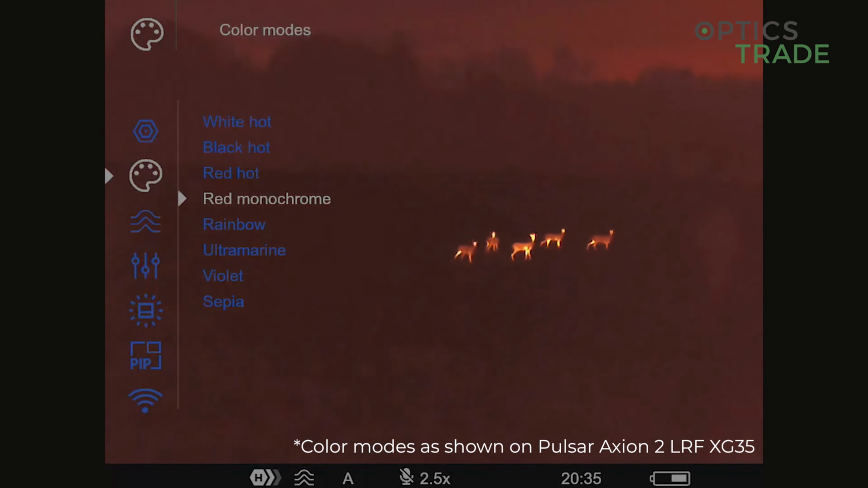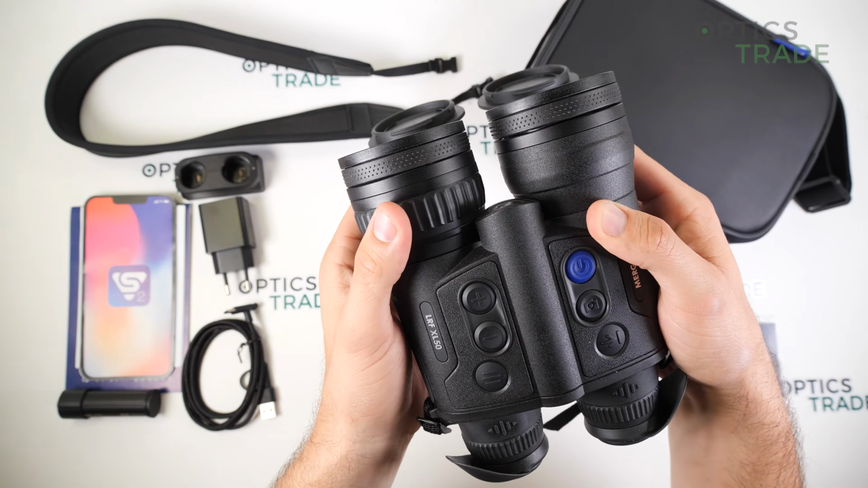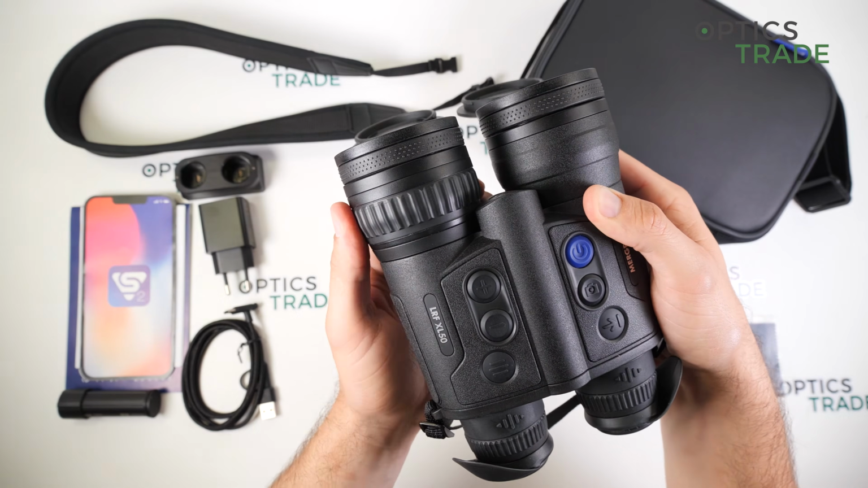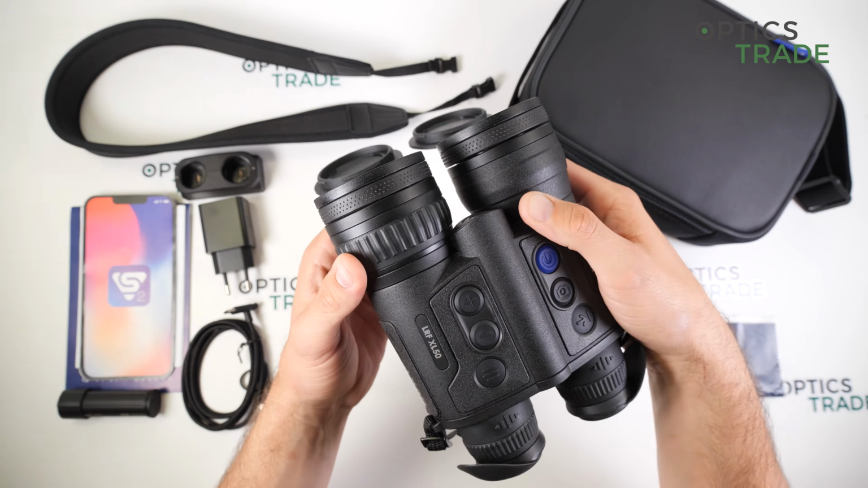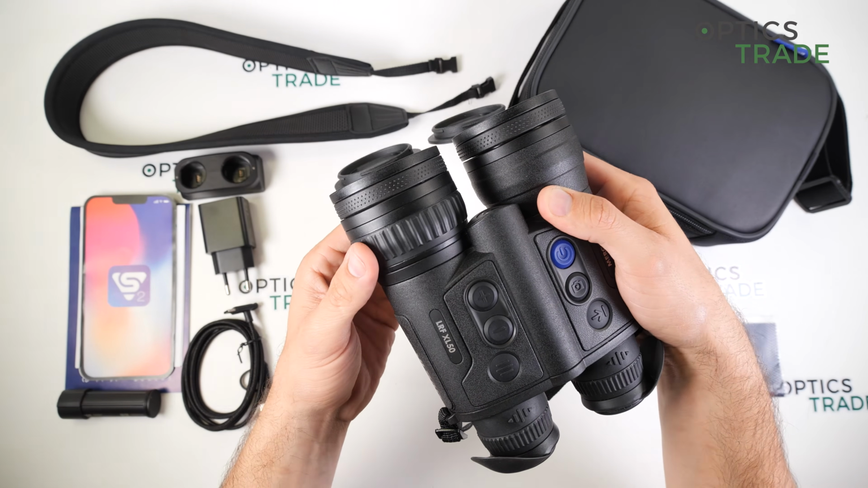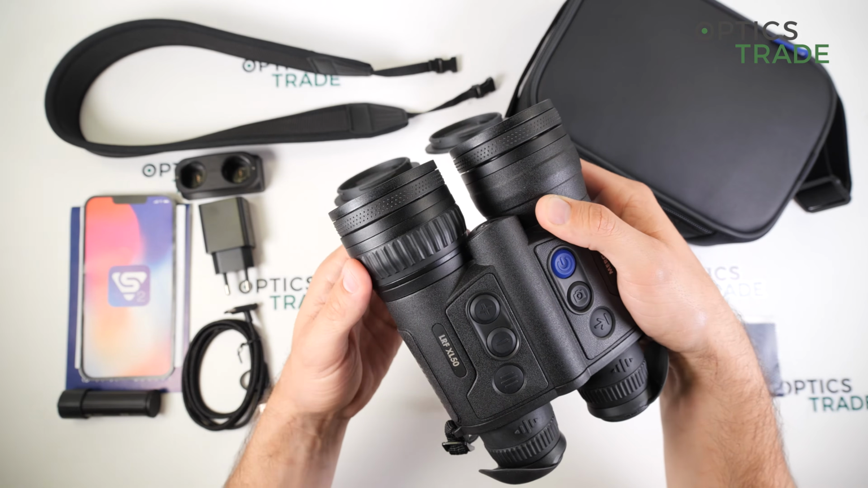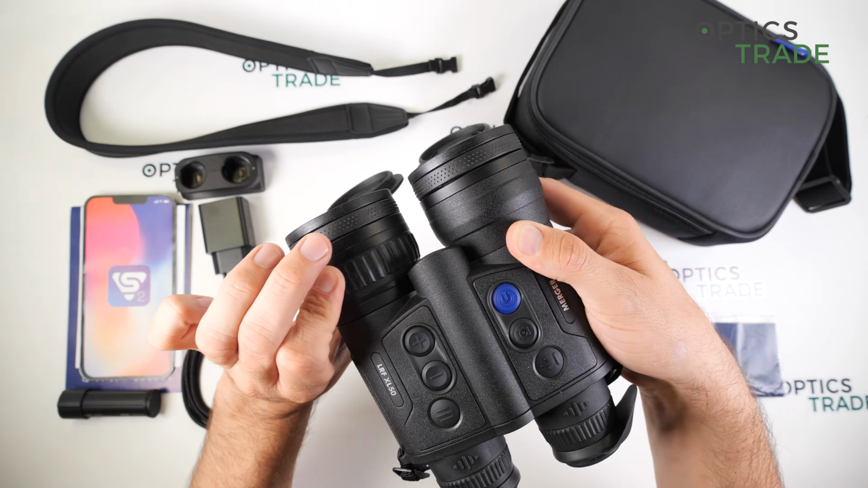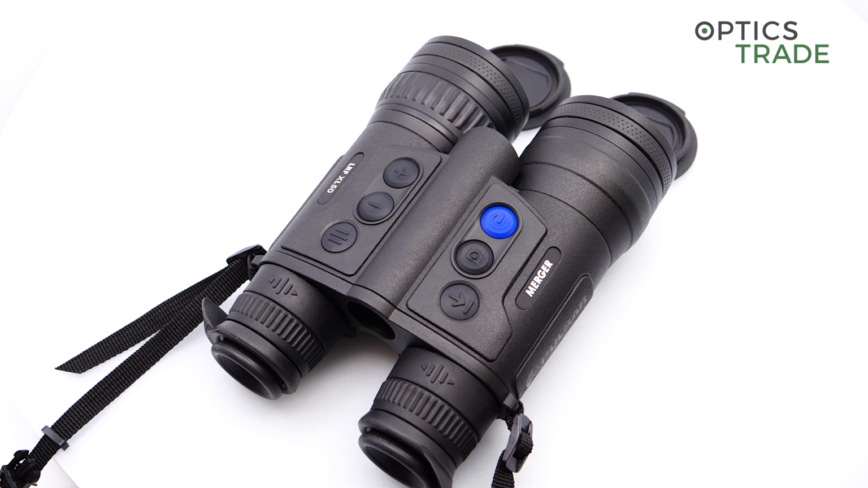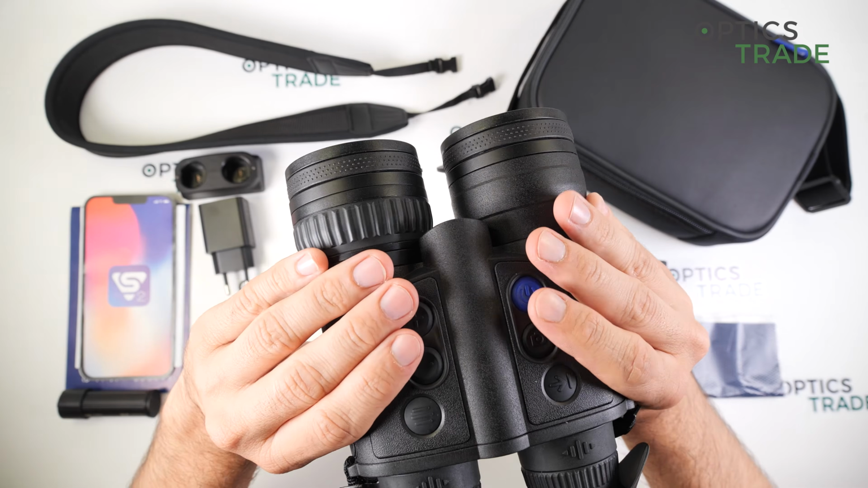The close focus, the focus is here. So with this ring here, you can adjust the image depending on the distance, and the close focus is not given, but from what I've tried, it is approximately 8 meters of minimal focus. The focusing ring is nicely located because you really easily can manipulate the ring when you're observing.